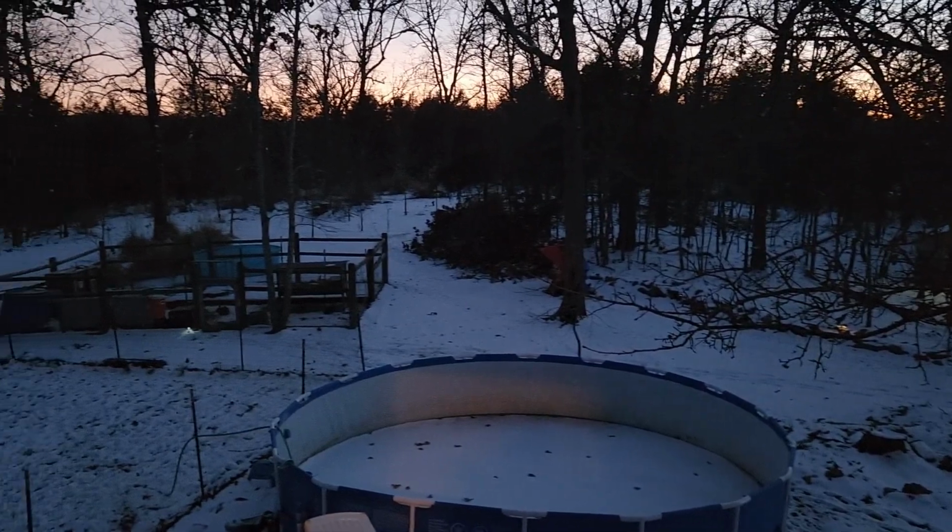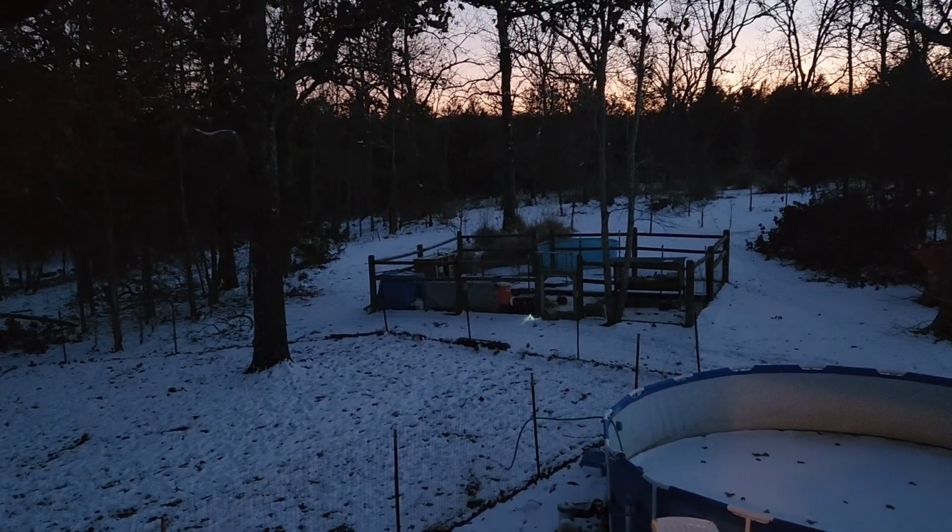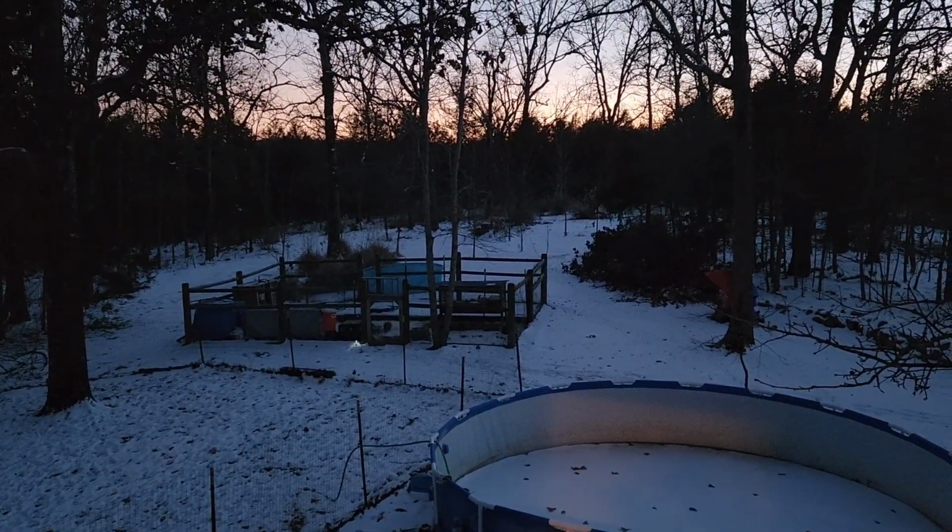You can see it's a pretty cold evening, so the sun's just about to go down, but snow on the ground. Let's see what it looks like through thermal.